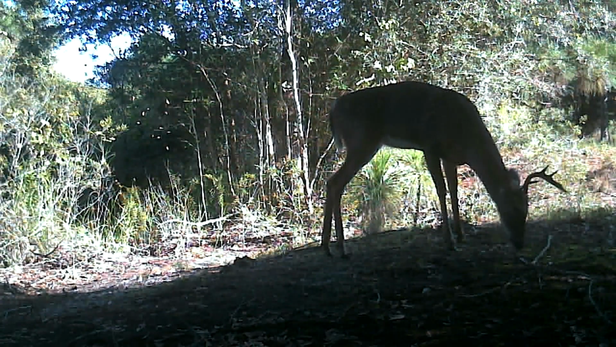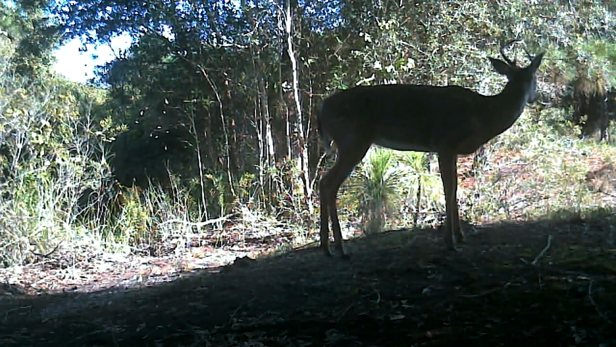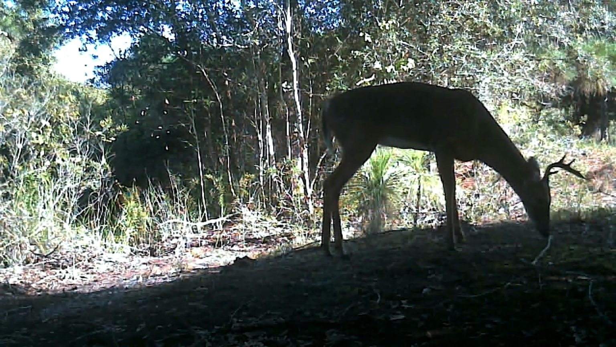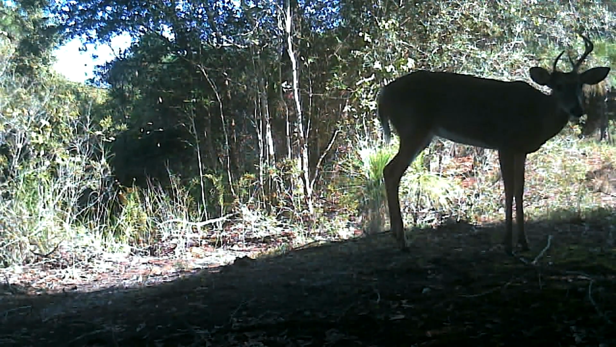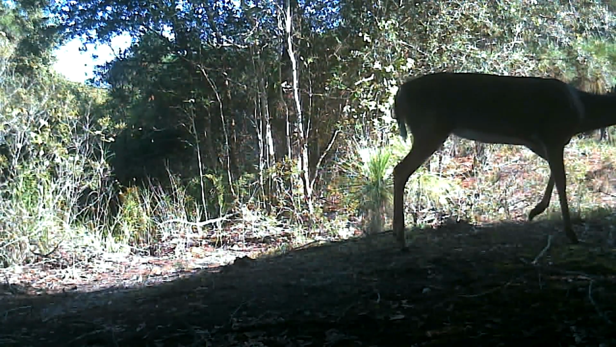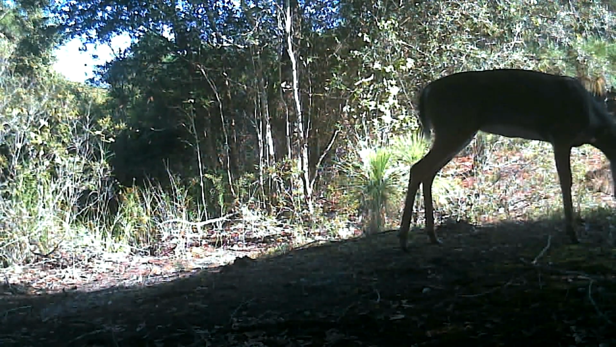And typically, from what all the biologists say, when you got a deformed rack on the right side of his head, he's had an injury on the left side of his body, possibly rear quarter or something like that. Well, he moves over to the right a little bit, and you can see his head up in the tree branches, and he's probably leaving scent off his scent glands up in the trees there. Typically they'll paw at the ground, and that's what they call making a scrape. You know, urinate in it, and basically it's another way of marking their territory. This is probably about a 3.5-year-old deer.